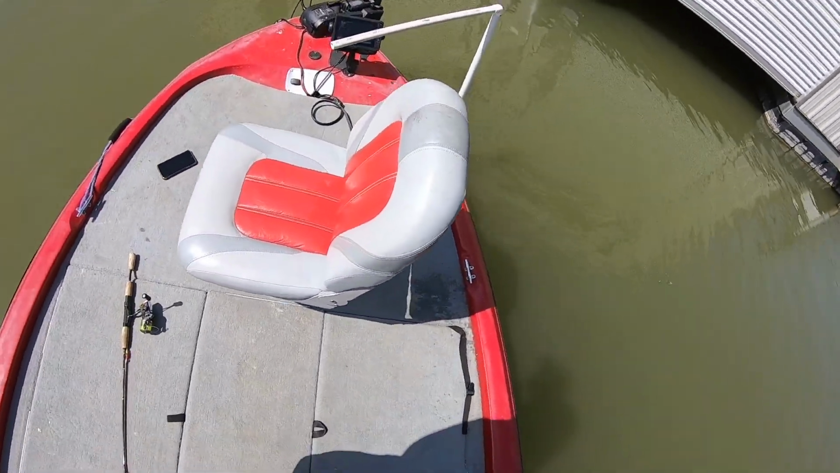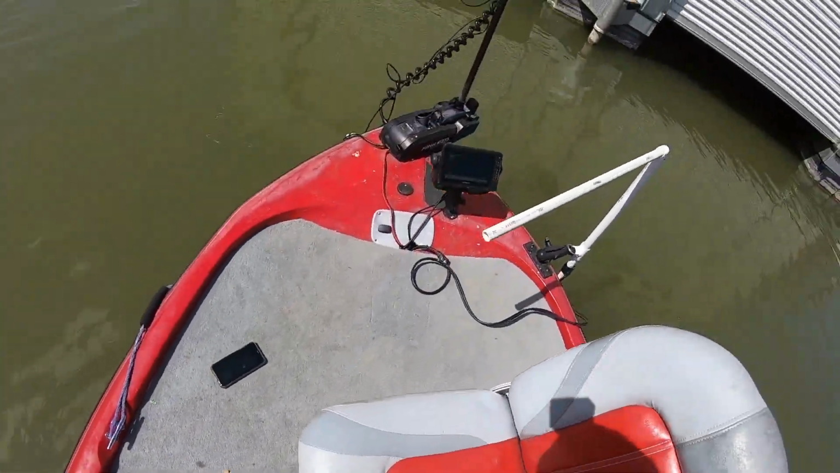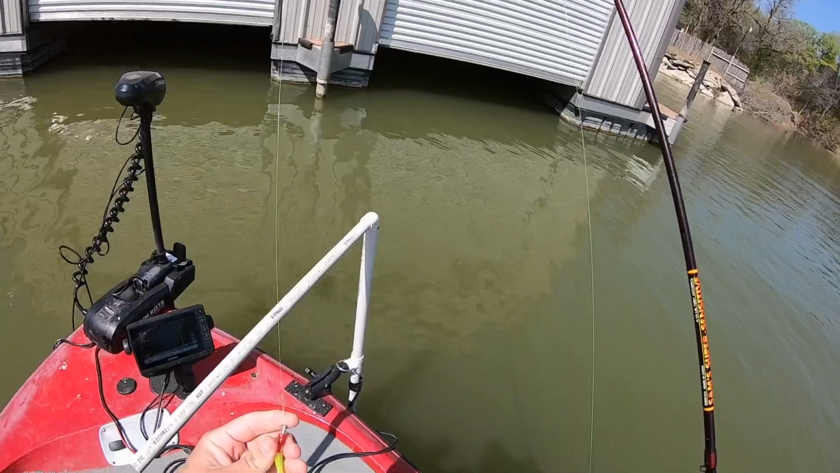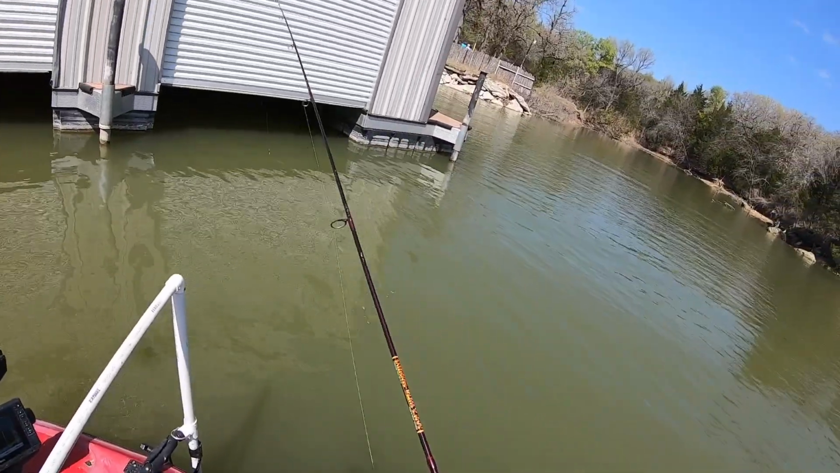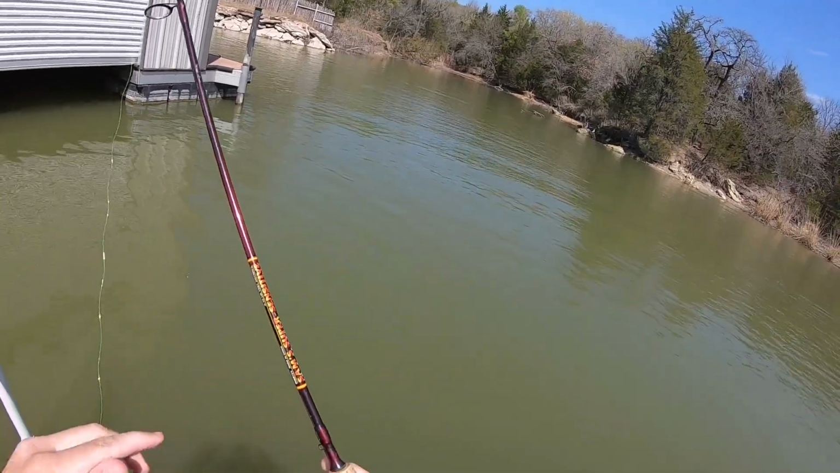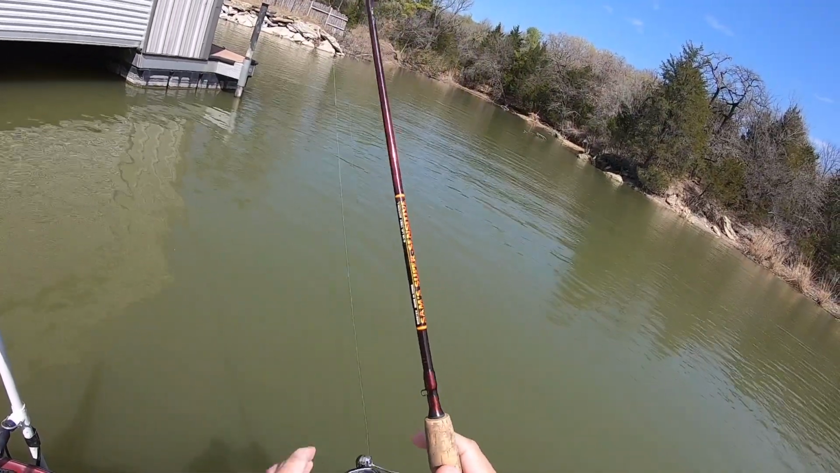Well, once again, you guys, we have found some fish, but they are in the absolute hardest place you can imagine to get to. It's like they know. It's like they know what to do.